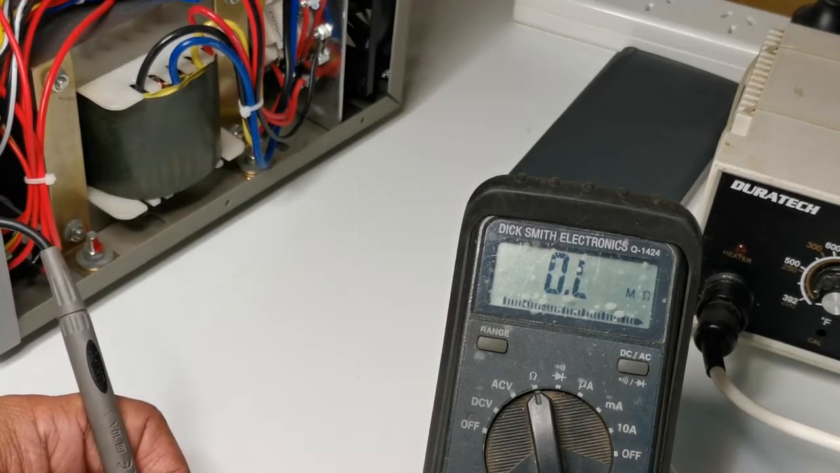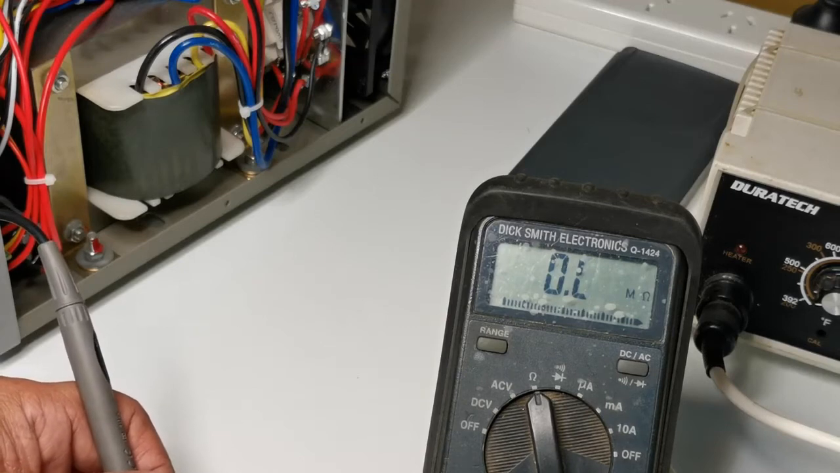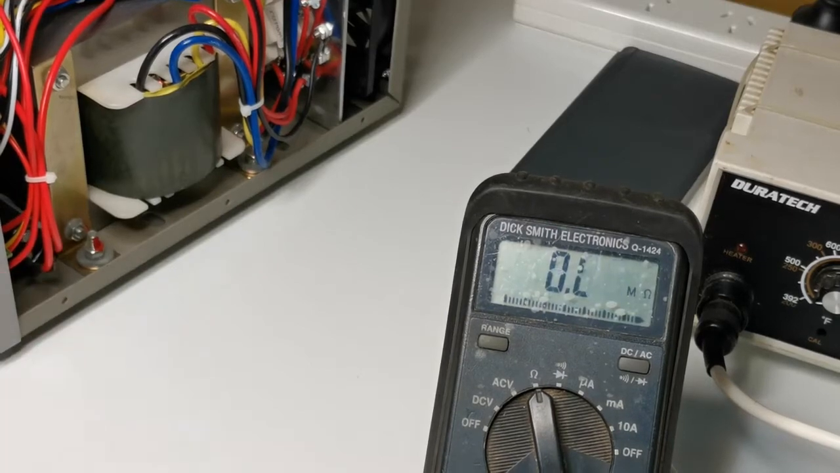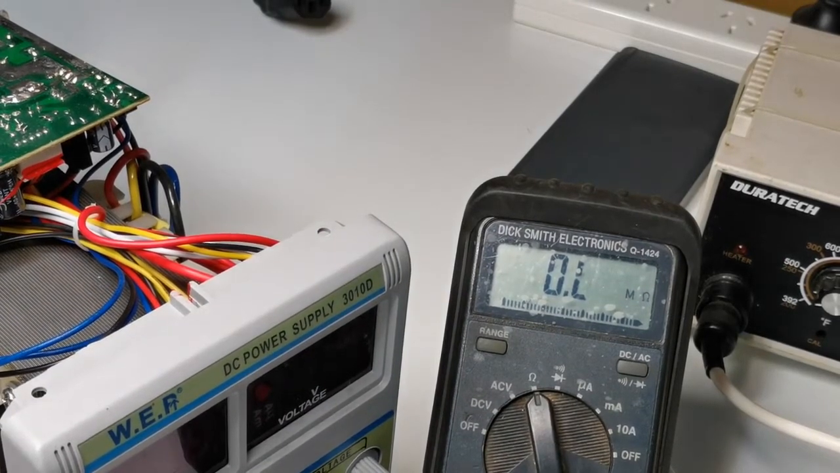Okay, let's try with pin 4 and pin 8. Oh, that's 6 meg. What about this one? 4 meg, 4.3 meg. Oh, so okay, I think we found the problem. So we'll unsolder this chip, take it out, and we'll see how it goes.